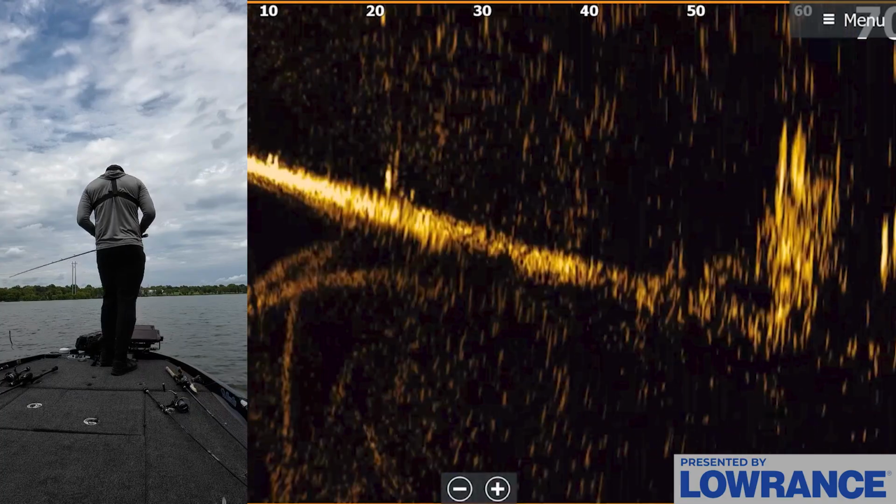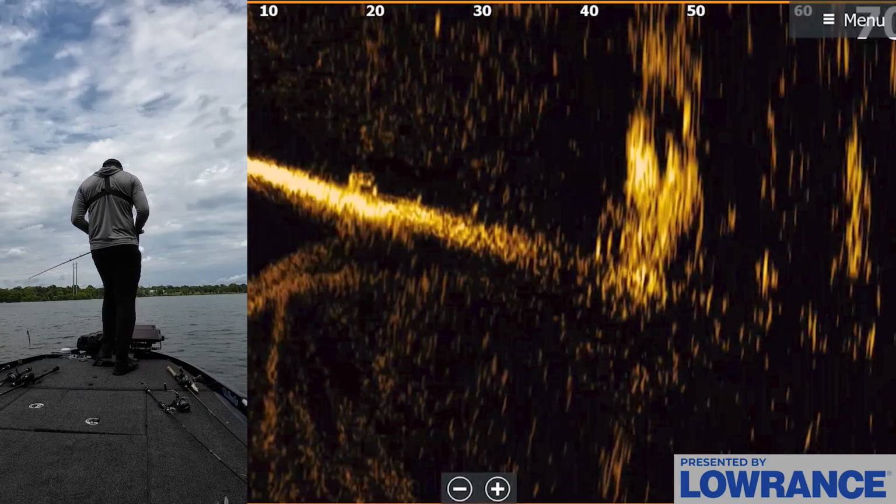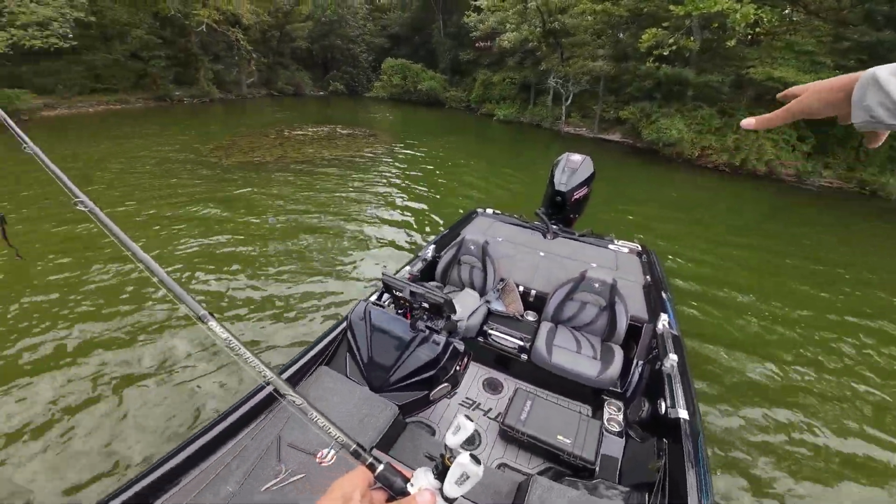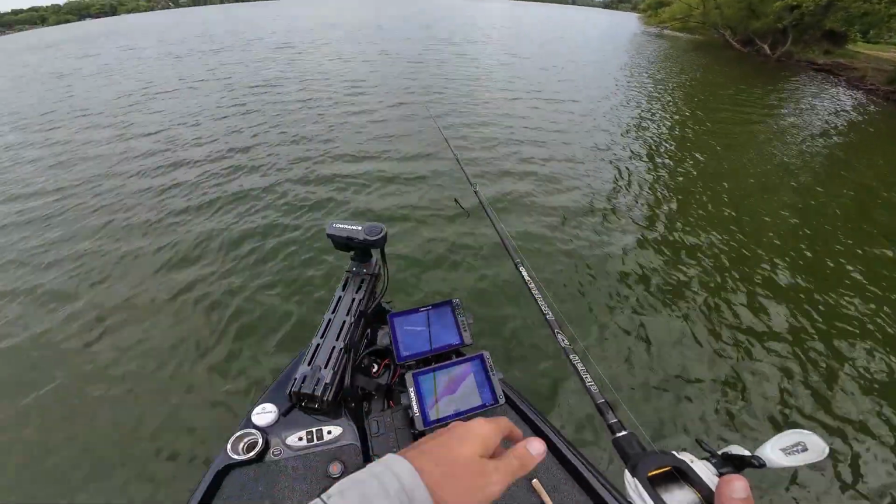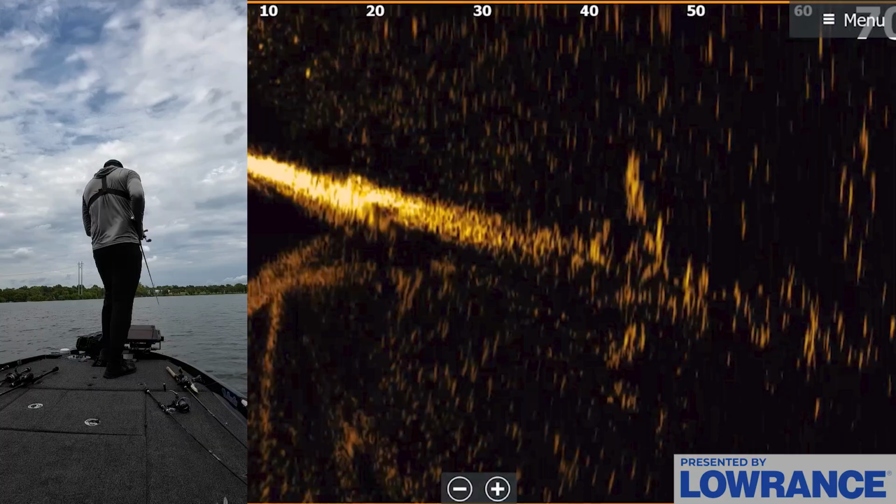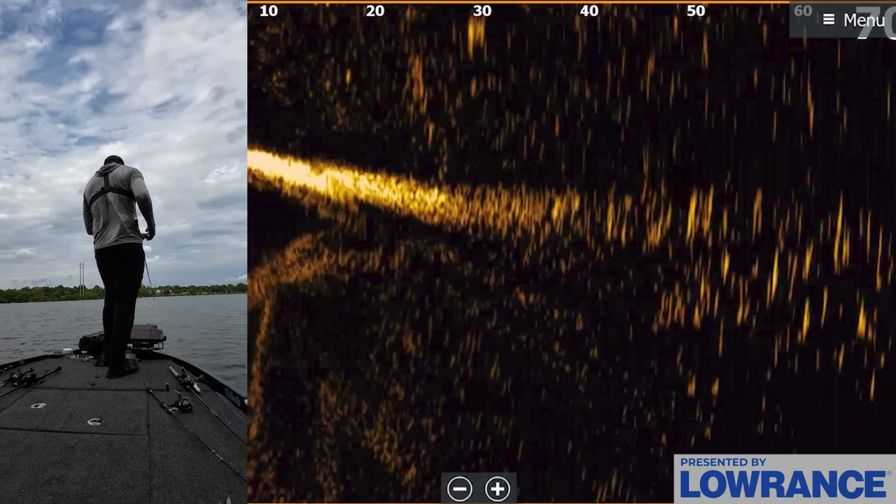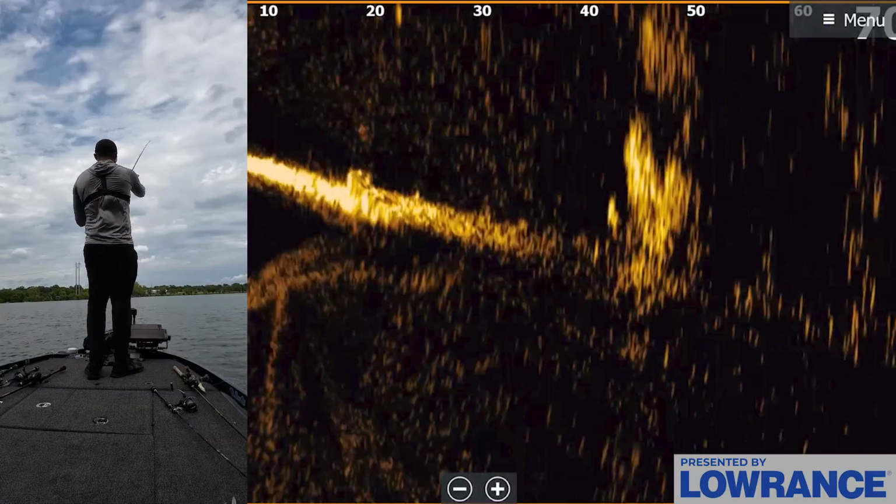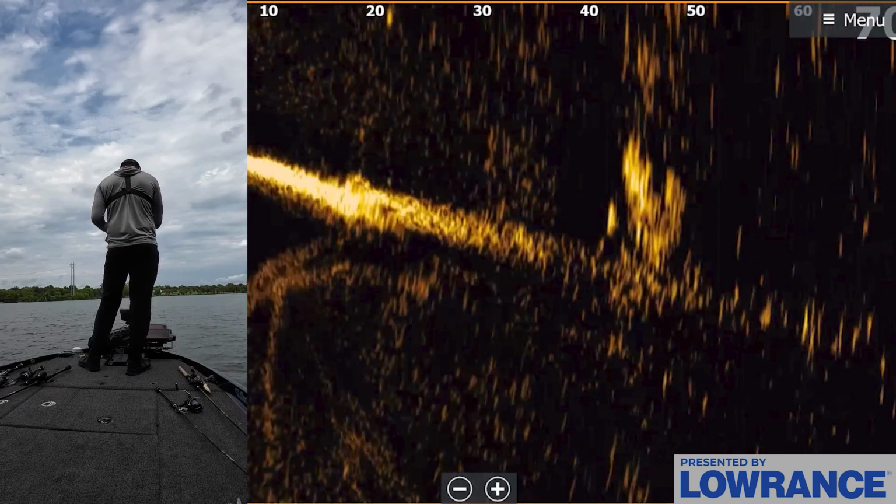Okay, so we got a bunch of different brush piles right in front of me here, and because I want to really pick these pieces of cover apart, I actually use my power poles. I power pole down in the back in like 6 foot of water, and now I can basically use the forward-facing sonar and look around on all these things and really pick them apart. And I've never been able to do that before. And now that I got the Bass Cat, I'm trying to find ways to take advantage of all the technology. And like right now, I can basically just go brush pile by brush pile and pick it apart like I would if I was pitching grass or laydowns or whatever.